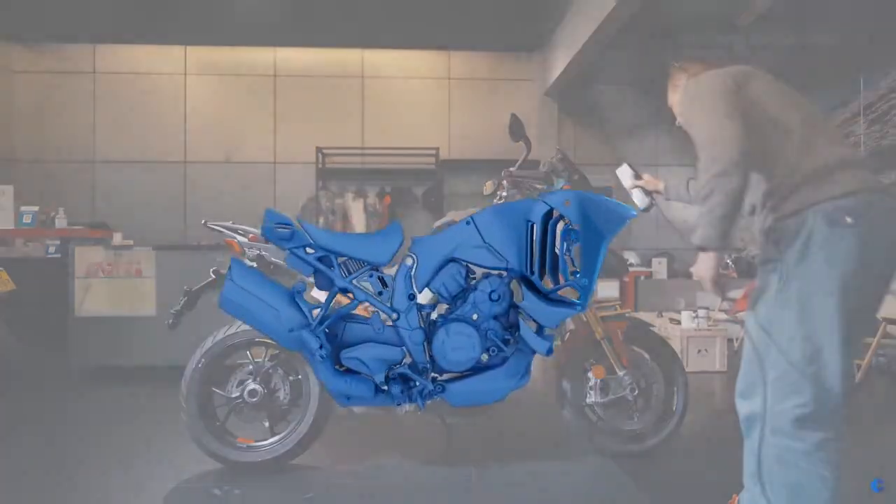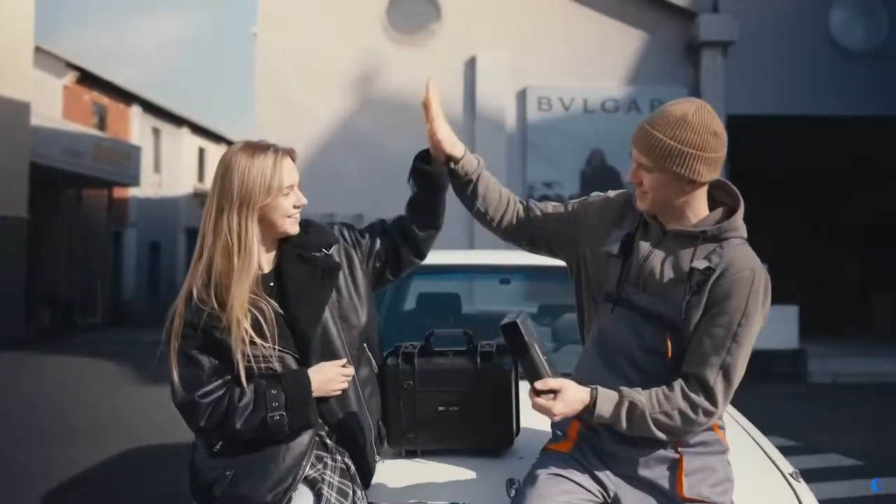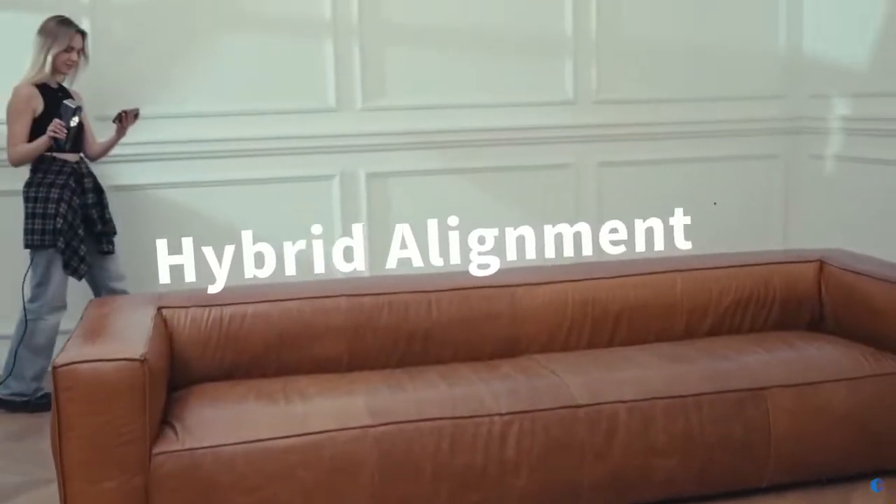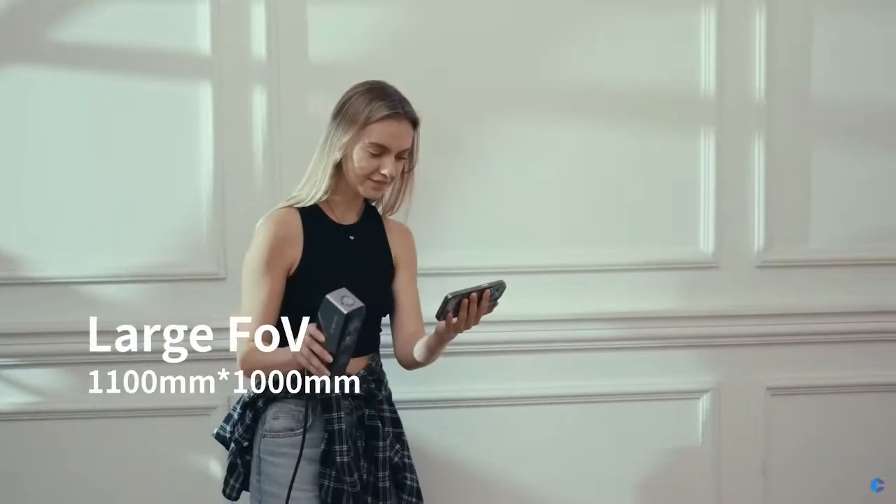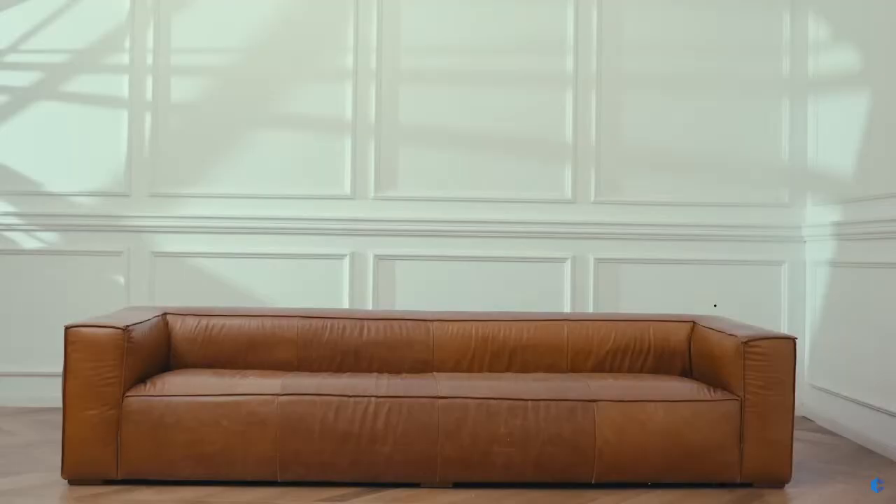Use and exceptional detail capture. Advanced hybrid alignment paired with ultra-large scanning area simplifies operation and doubles efficiency.